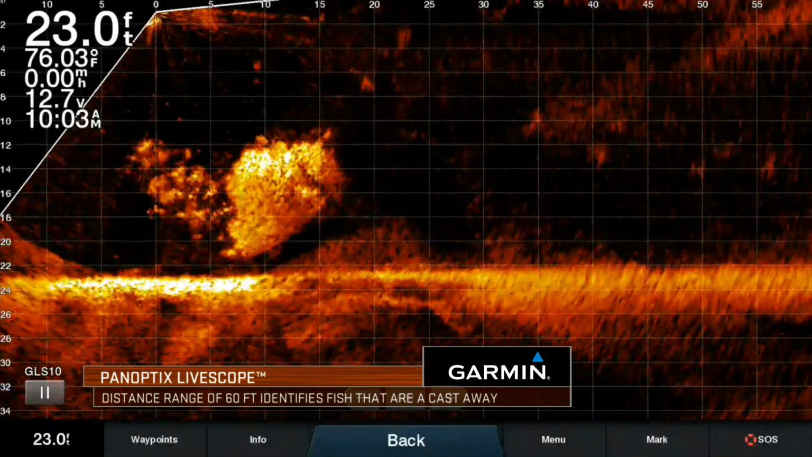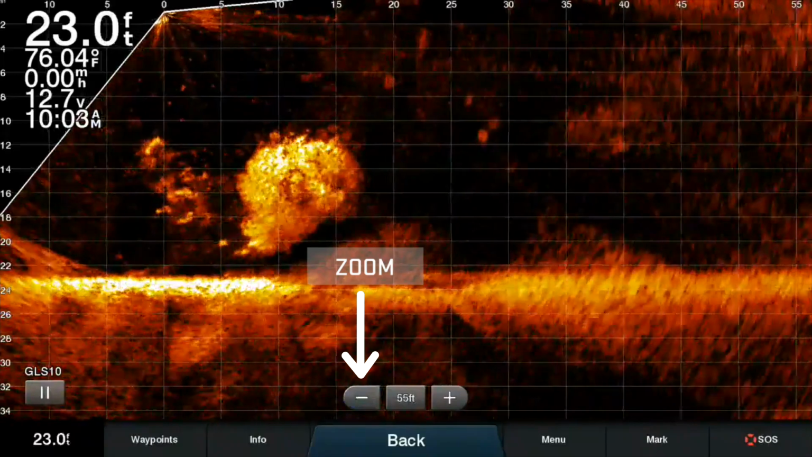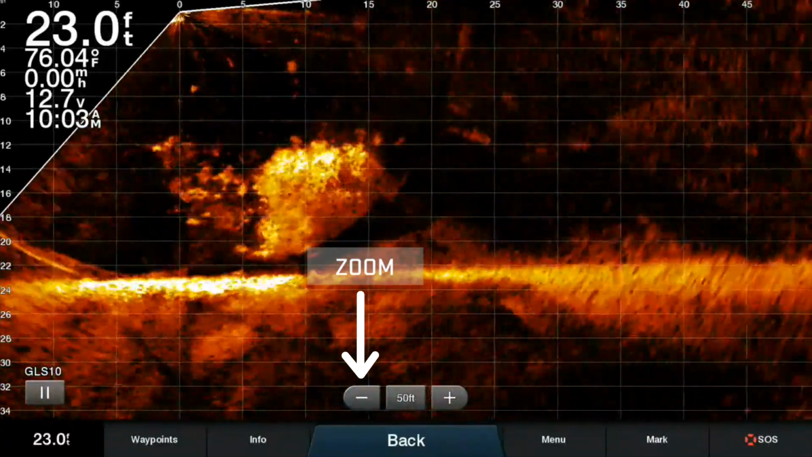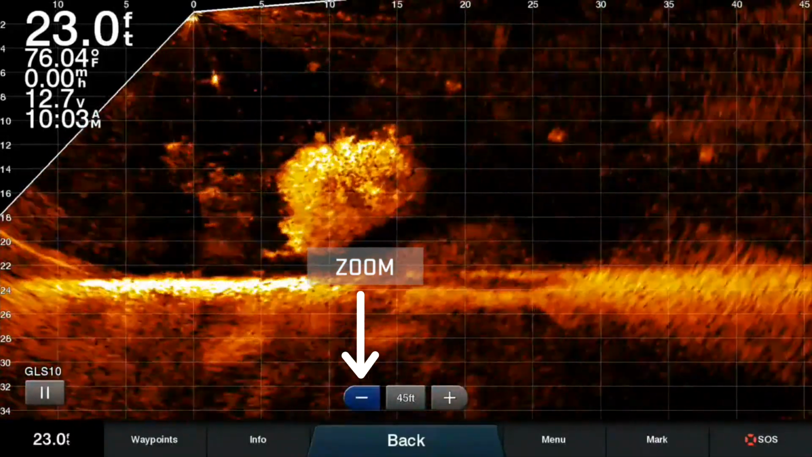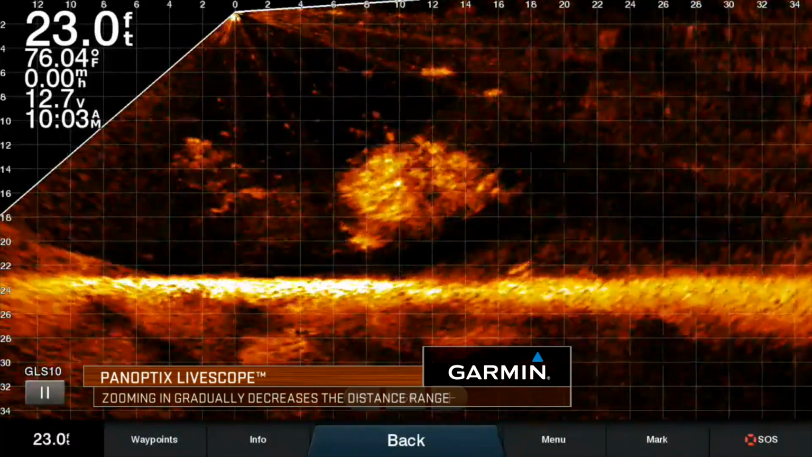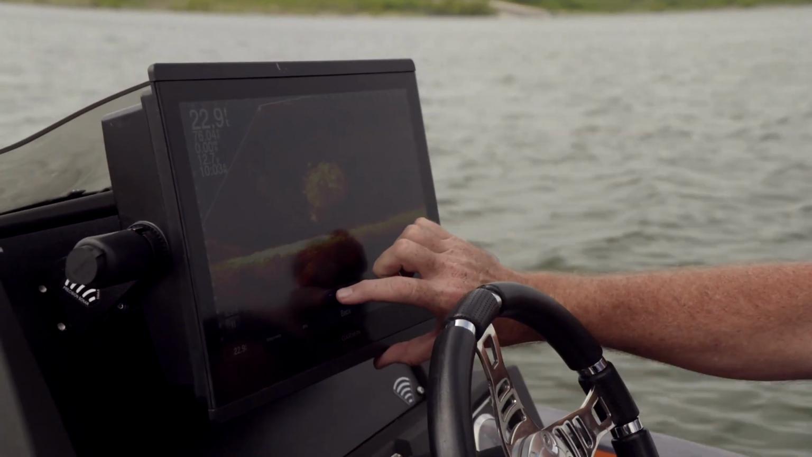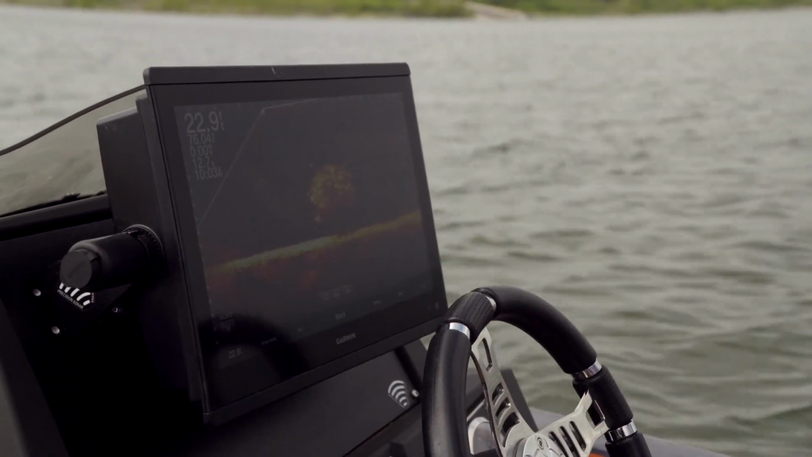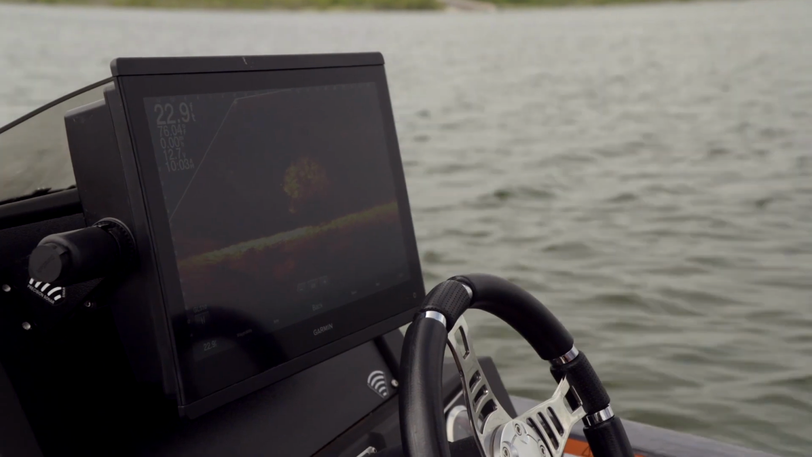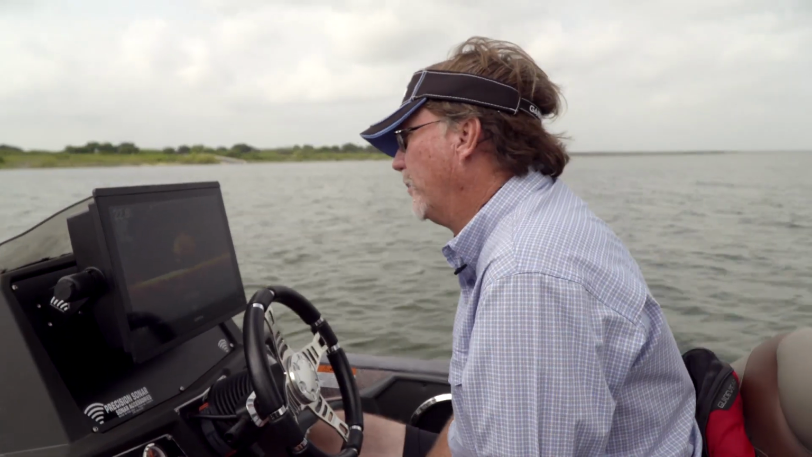But once I anchor lock over a brush pile, what I like to do is zoom in. It's as simple as, on the touch screen, pushing the minus and plus buttons here, and I'm actually moving it down on the minus to zoom in more. I like to get it at about 25 to 30 feet is the distance that I like to position in. And that's going to give me a very definitive idea exactly how far away that brush pile is.